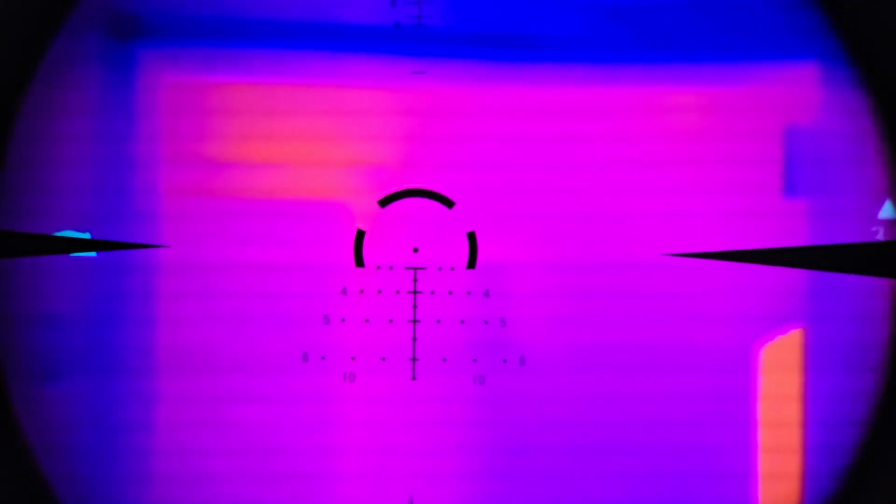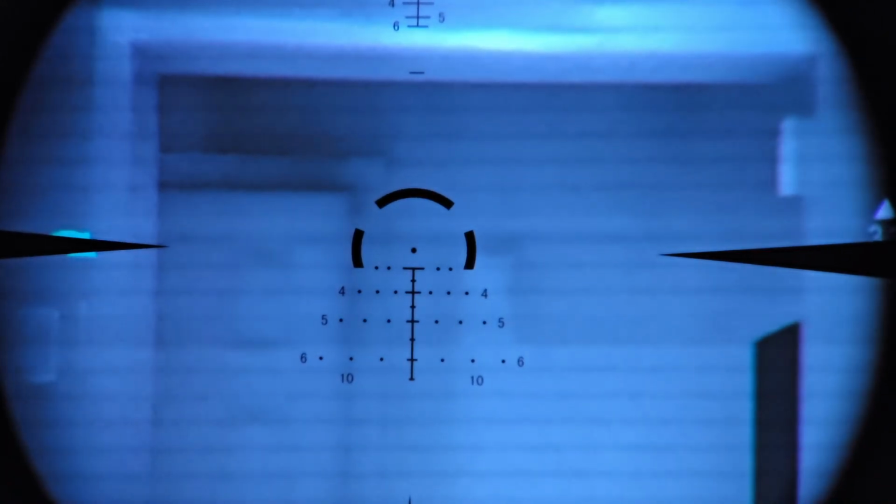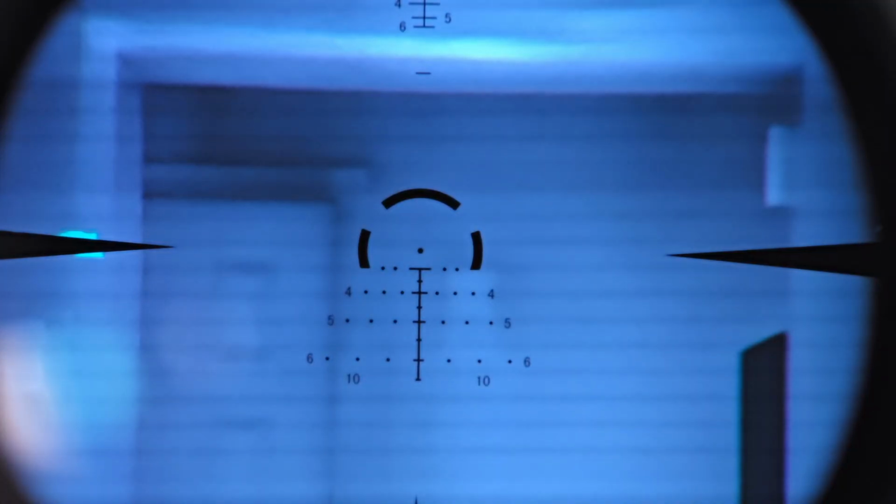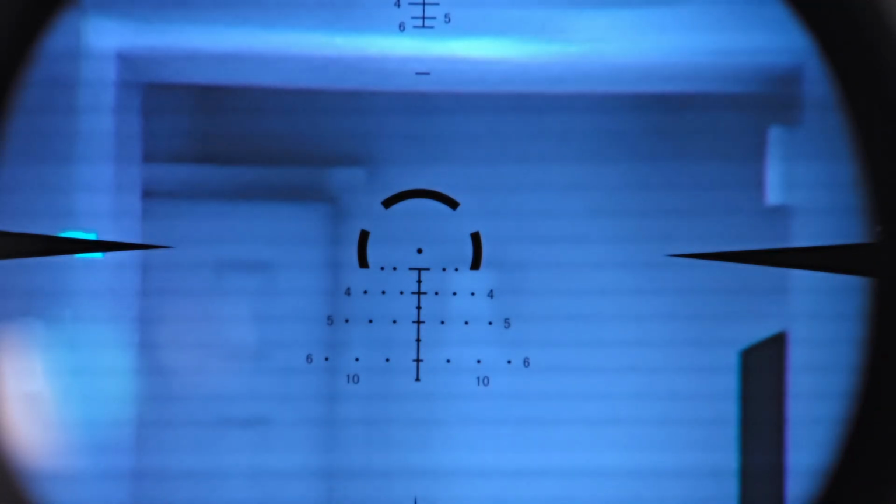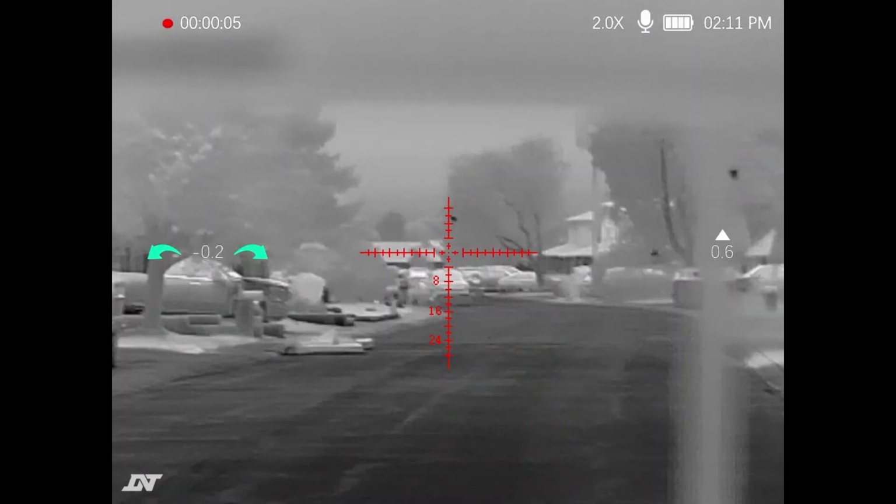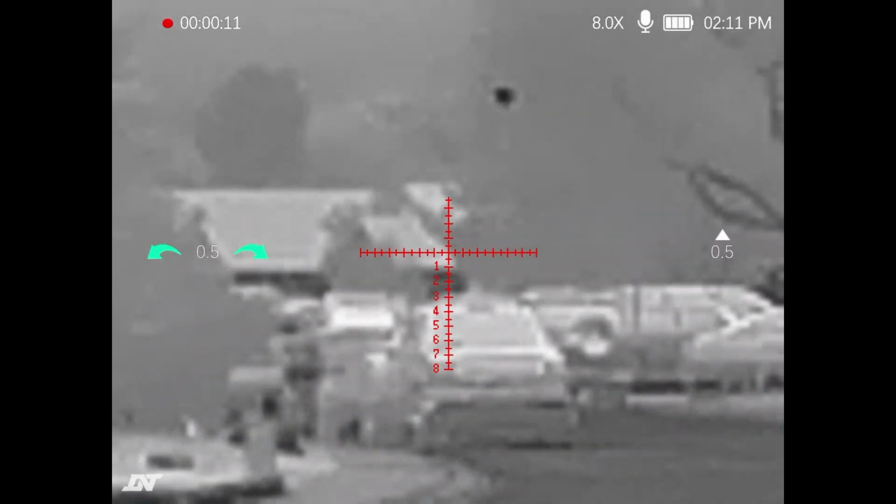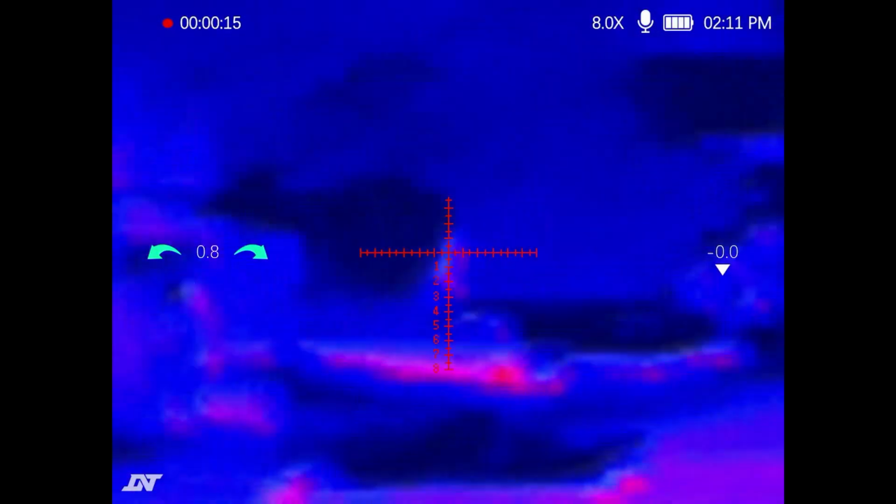You can see perfectly clearly almost all of the details that you would normally. Trust me, it looks a lot better in person, but you can still clearly see all the fine details even with this smaller sensor. All right, this is what we're actually looking at. This is the scope function right now. It is complete darkness right now. This is Arizona, so everything's just hot in general, and it is in the middle of the night. Don't look at the time right there.